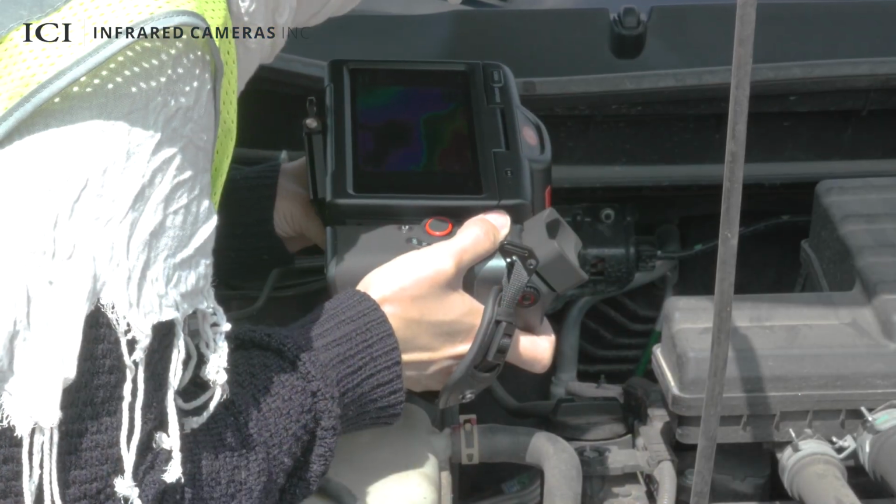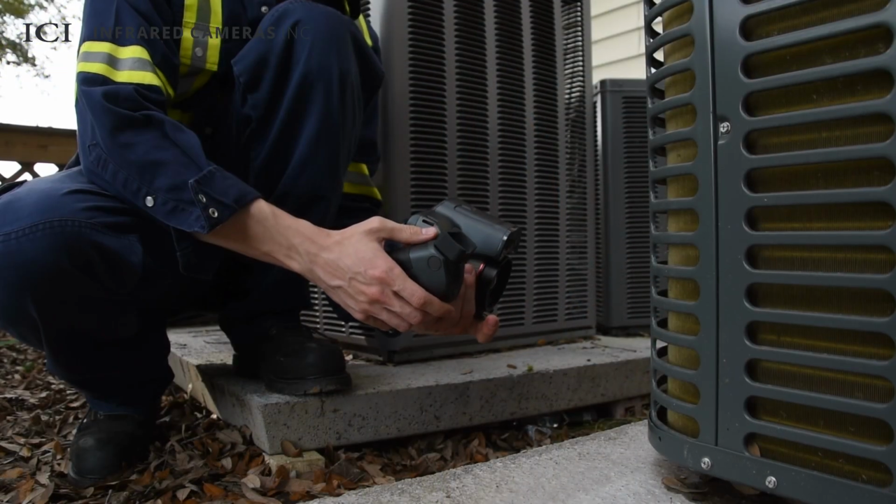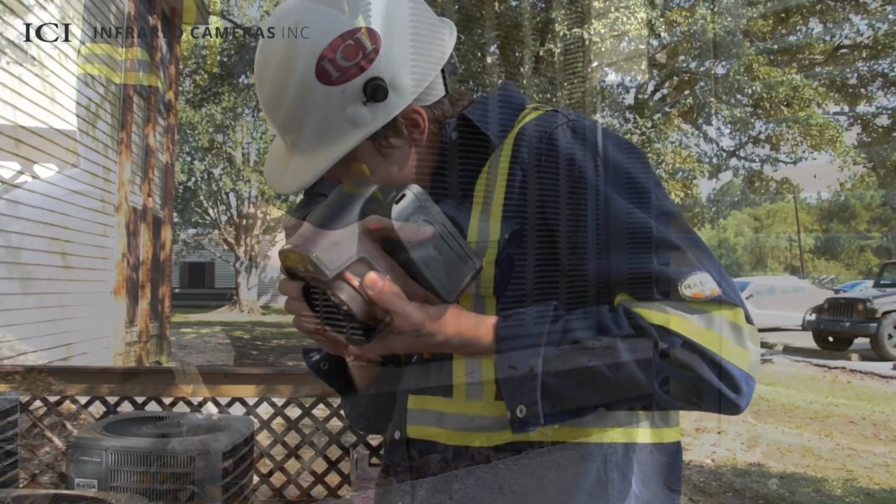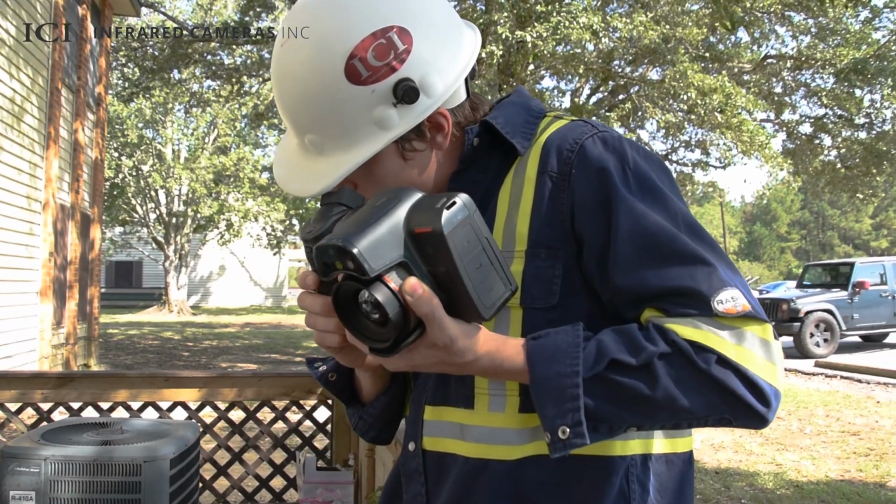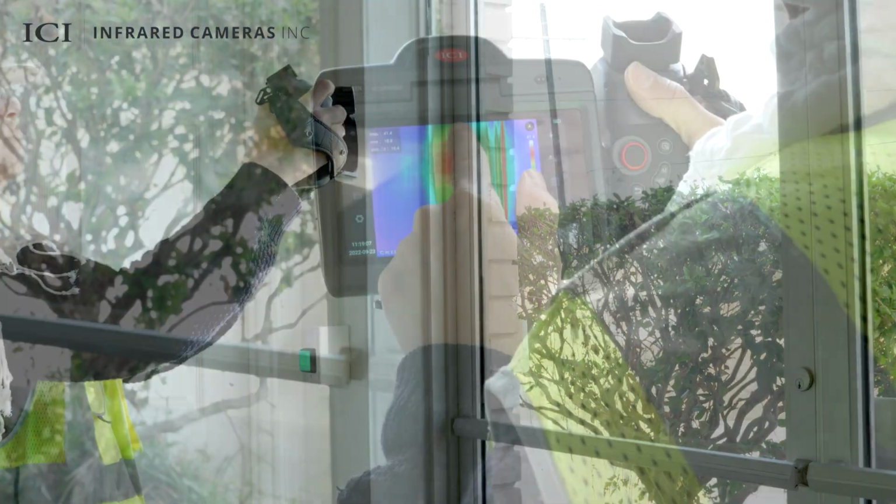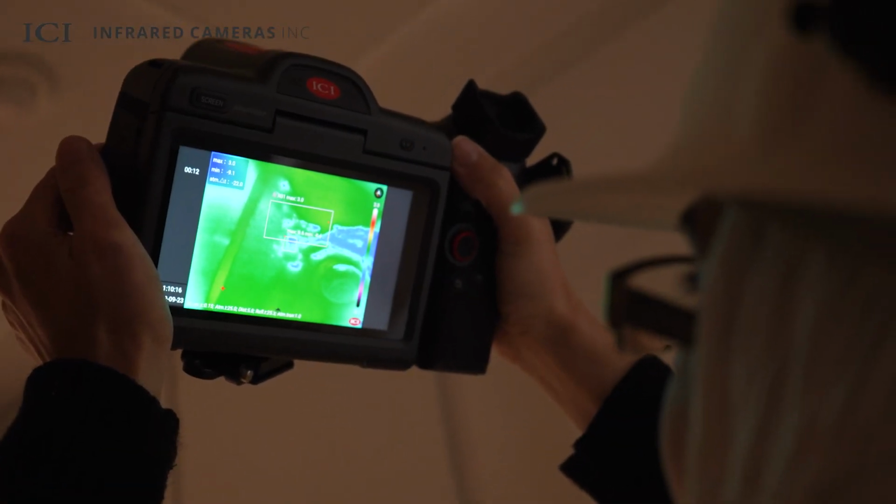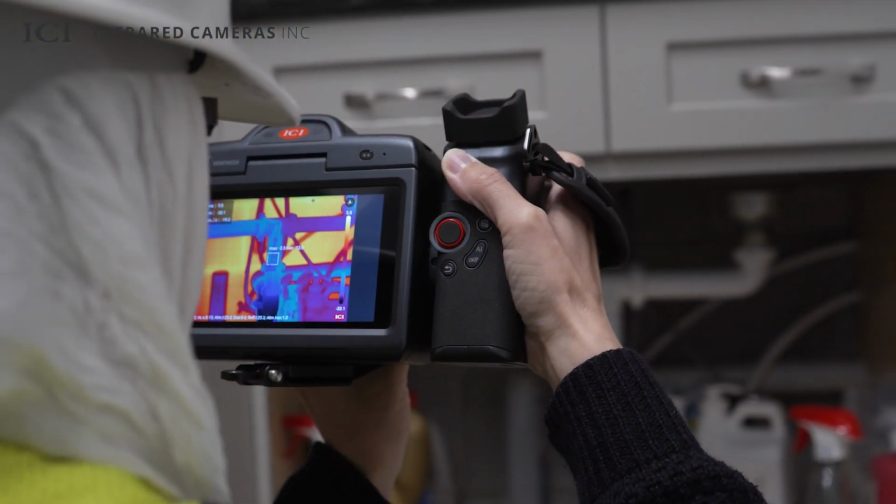Identify failing mechanical parts such as motors, bearings, belts, and more to enhance predictive maintenance. Inspect the performance of air conditioning vents and units to determine the source of HVAC airflow and equipment issues. Find air leaks caused by failing windows, leaky doorways, and loose ductwork. Locate areas of moisture intrusion and hidden water leaks in order to make informed decisions on repairs.